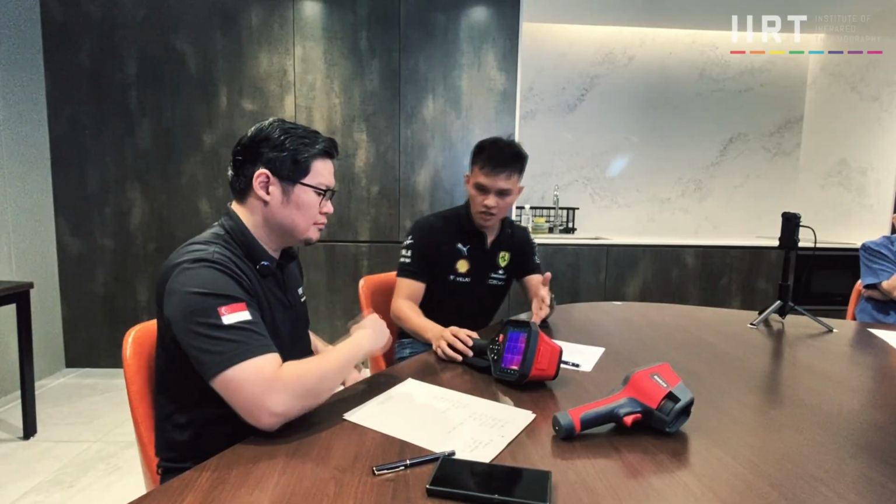So the advantage of this camera is that we can do an autofocus, or even use the laser assisted focus to focus on the distance that is different. Right. So when it bends, because we can tell the distance, that will also indicate when it starts to bend and warp. Exactly. So we can see not just a temperature change, but even a physical change. Exactly.